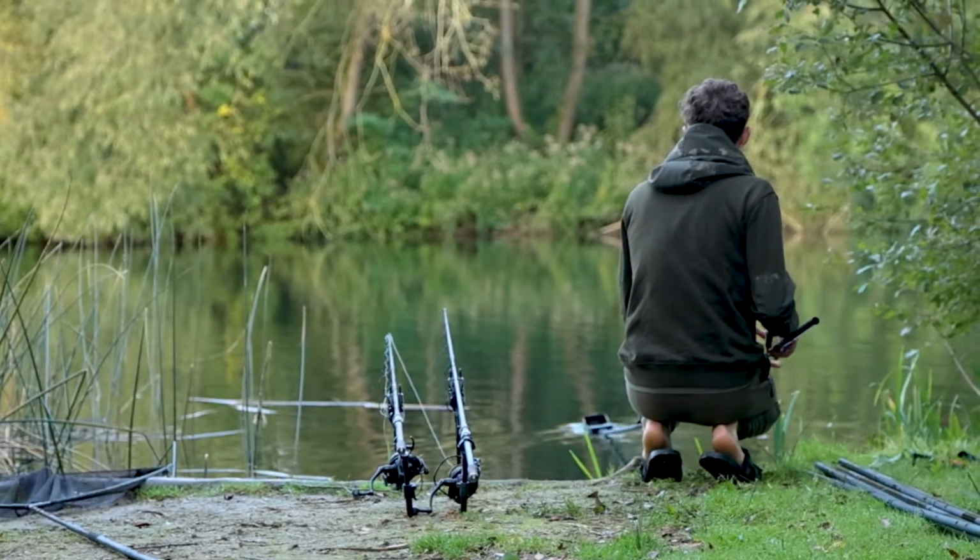Now, I'm going to cover 3 points: the first one's going to be lake contours, the second one is going to be finding snags, and the third one is going to be the right depth. And these are 3 of the main reasons why I think a Deeper can be a little bit of a game changer. So, as I pushed the bushwhacker out in the swim, straight away I noticed that we had a